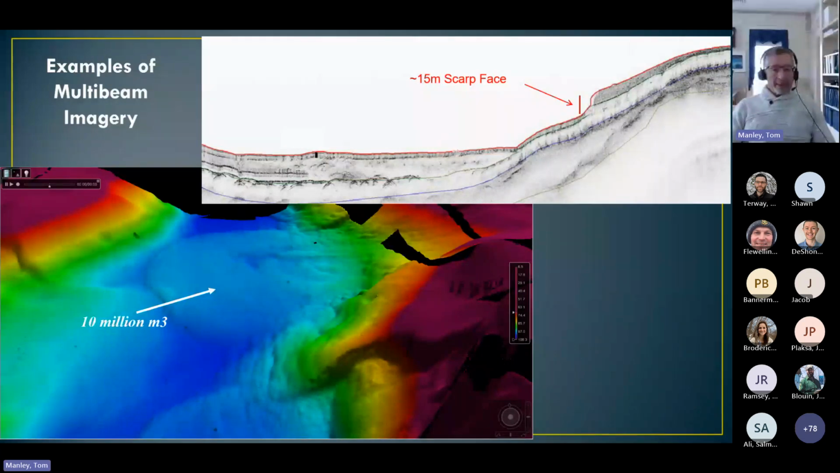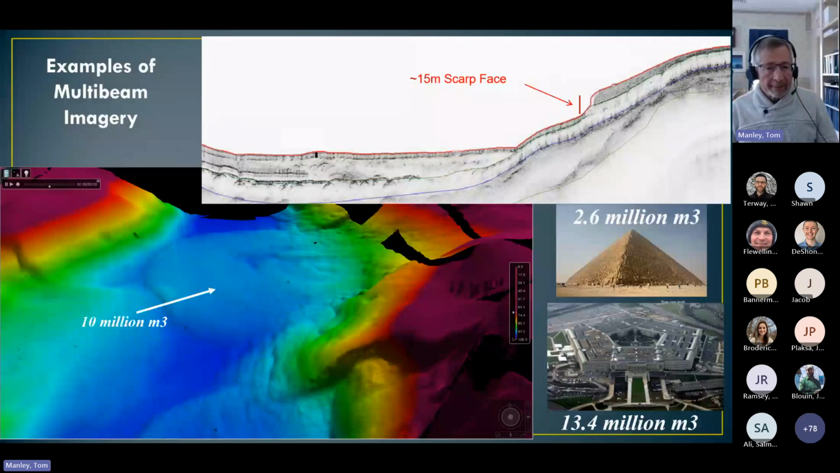The Great Pyramid and Pentagon are shown as comparative references of 2.6 and 13.4 million cubic meters respectively. I actually wanted to take the Pentagon and scale it appropriately and stuff it into the debris fan, but I ran out of time, so I'm sorry about that. Next time.